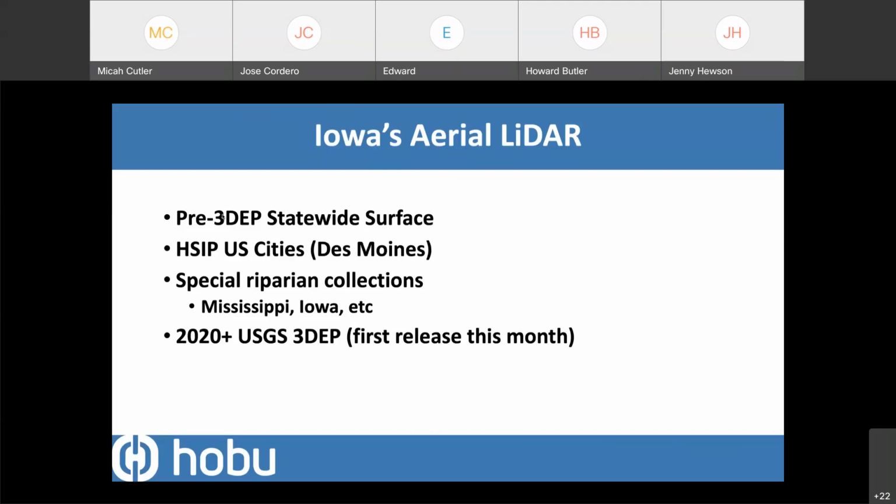So depending on what you're doing, that has some usefulness. Of course, any data is good data though when you need something. And so for Iowa's case, we have the pre-3DEP data, and it has been used for many things, and it's still quite useful, especially for doing things like change detection with new LiDAR if we can get it.